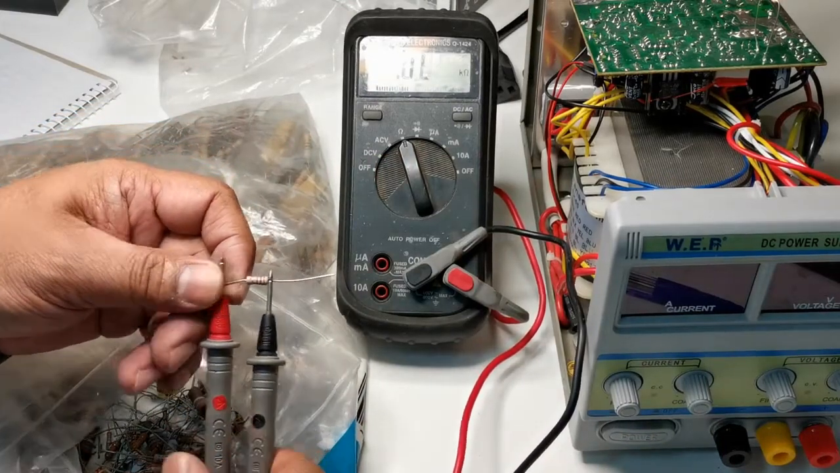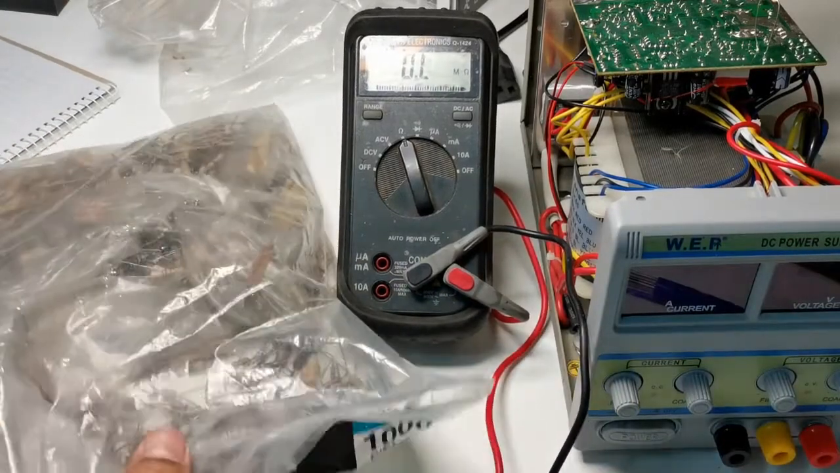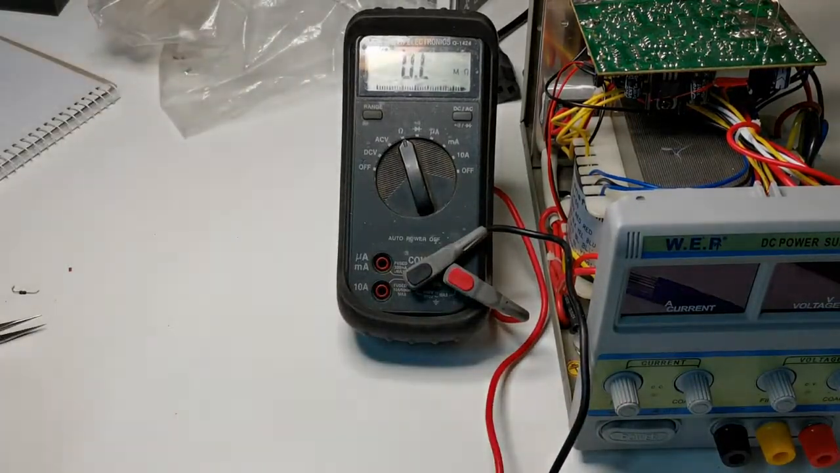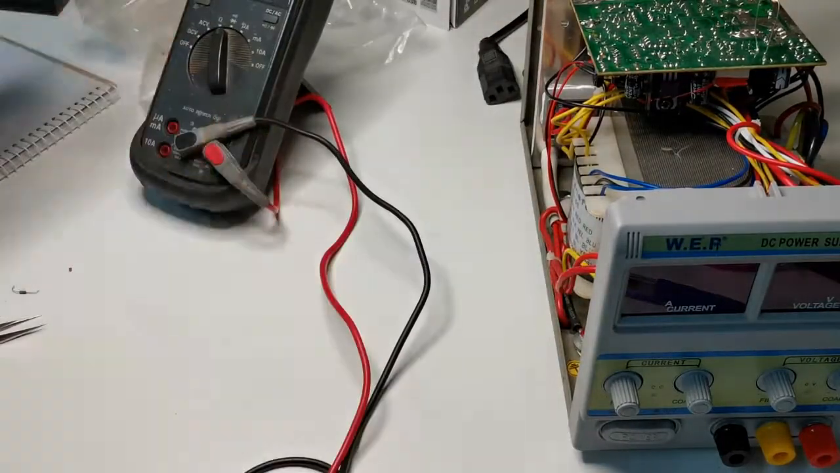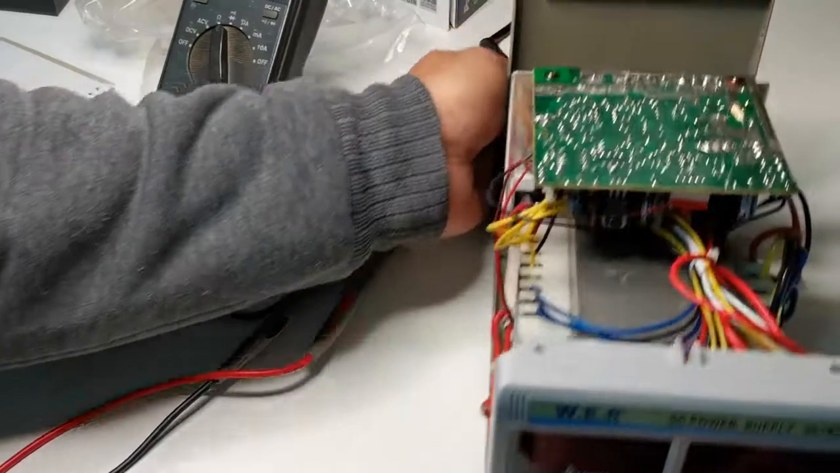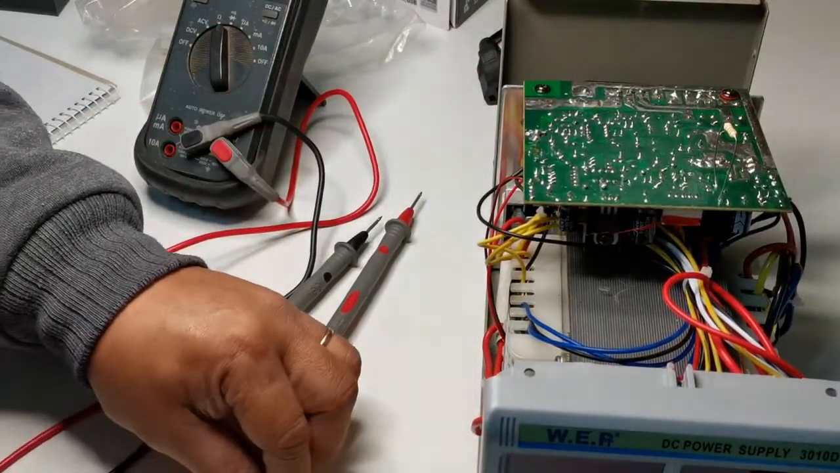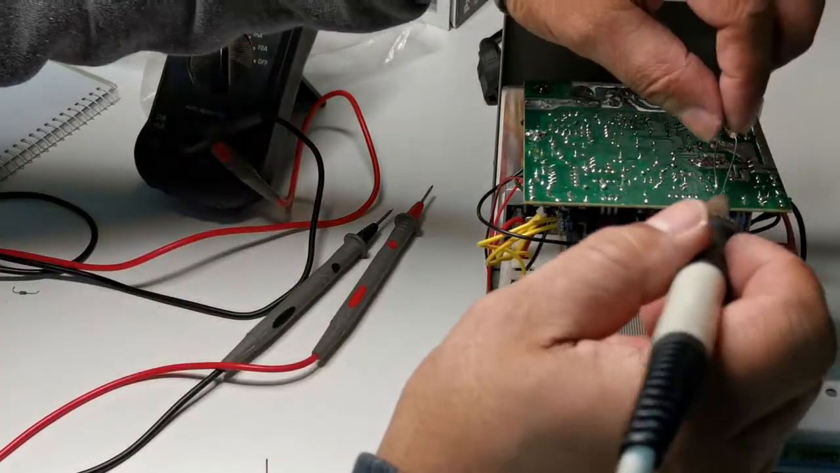Yes, it's 1.2K, which is close to 1.3. Our calculation is 1.3. So this will be the final. But we don't want to solder this one at the back, so it's easy to solder from the top.